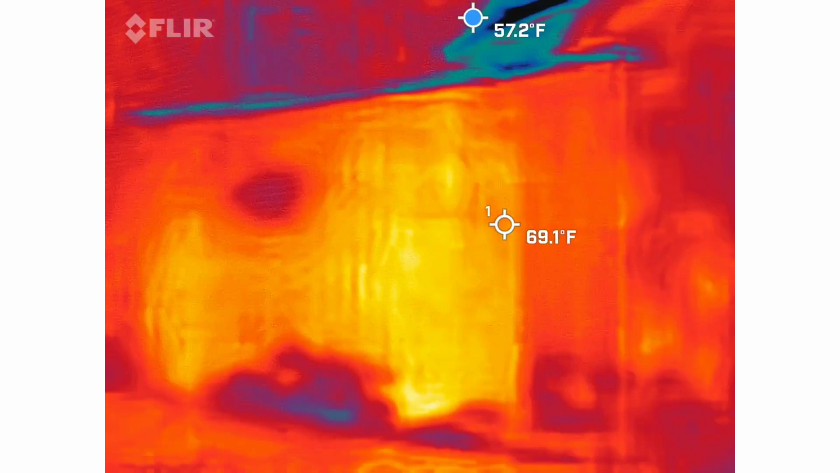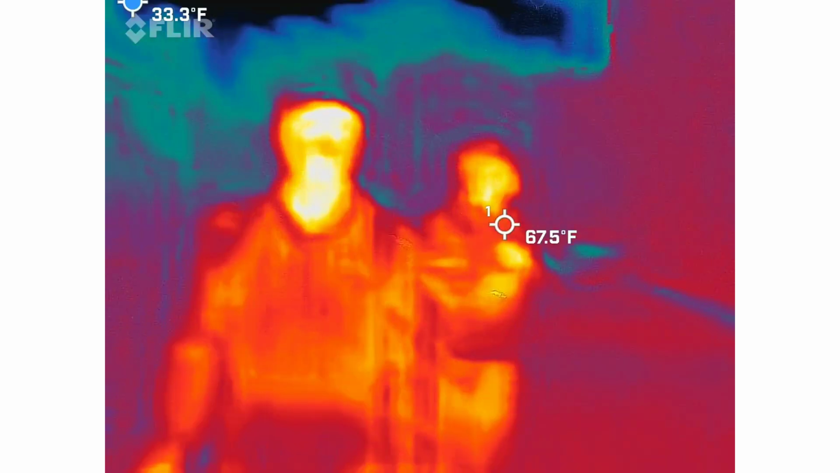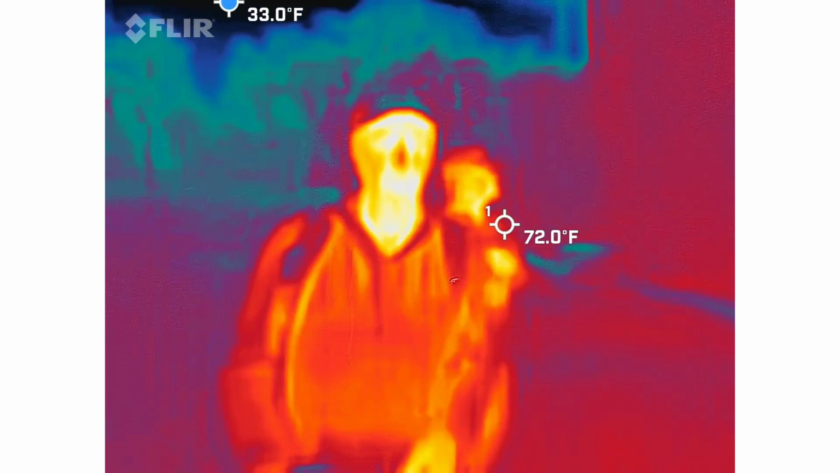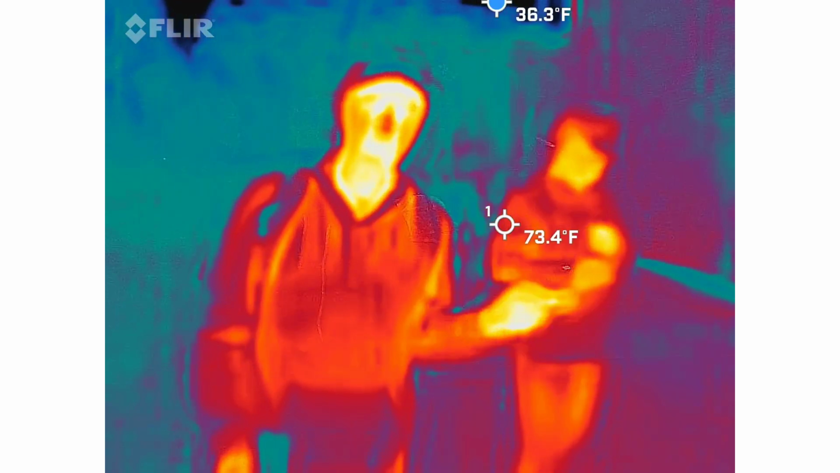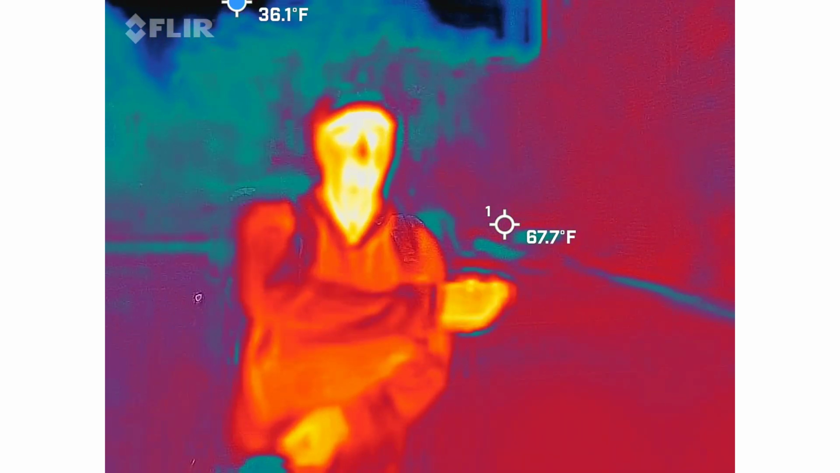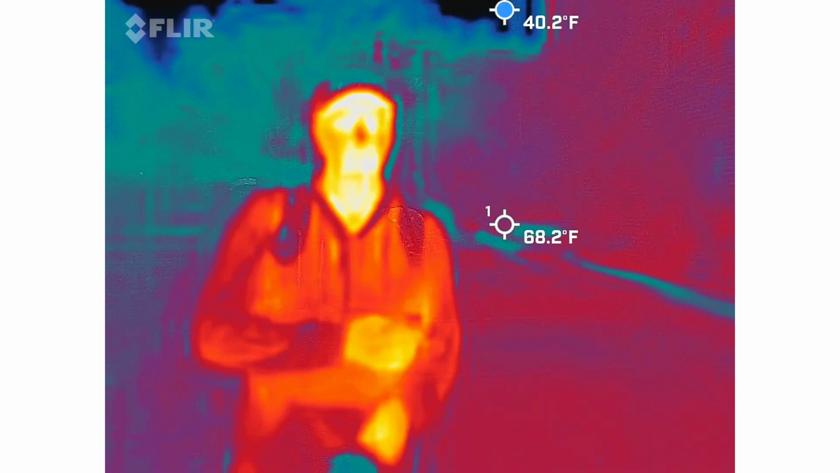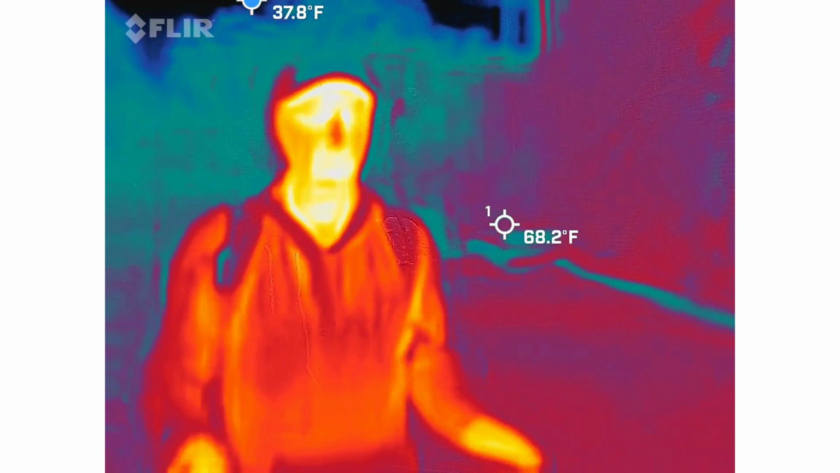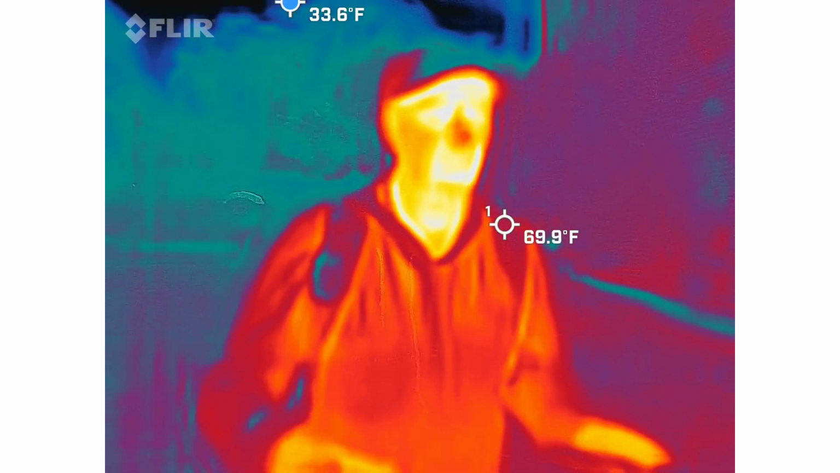Well, never mind. You're going to see too. Go ahead and put that on me for a second. I'll stand back. I was trying to get y'all and that at the same time. You see my body heat, right? But if you notice, there's going to be a black outline around me. That's because the comparison of my body heat to the ambient temperature makes it the coldest thing right there. So that's why it looks like there's a black outline around me. I get that question a lot, like, there's somebody following you around. I'm like, no, that's thermodynamics. It's a whole science.